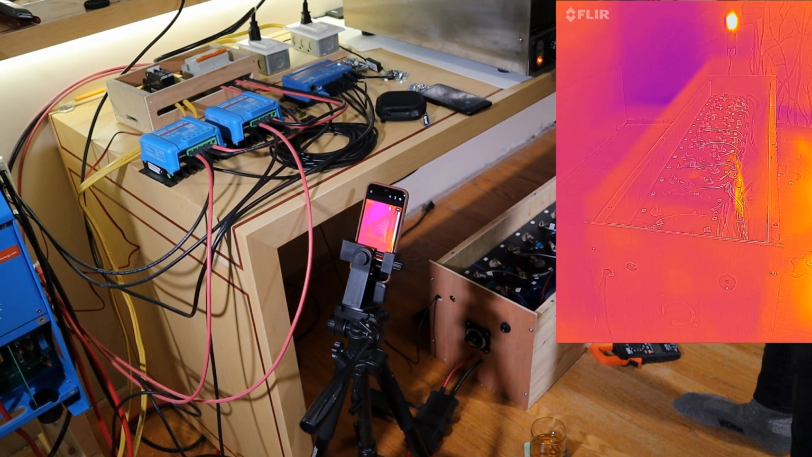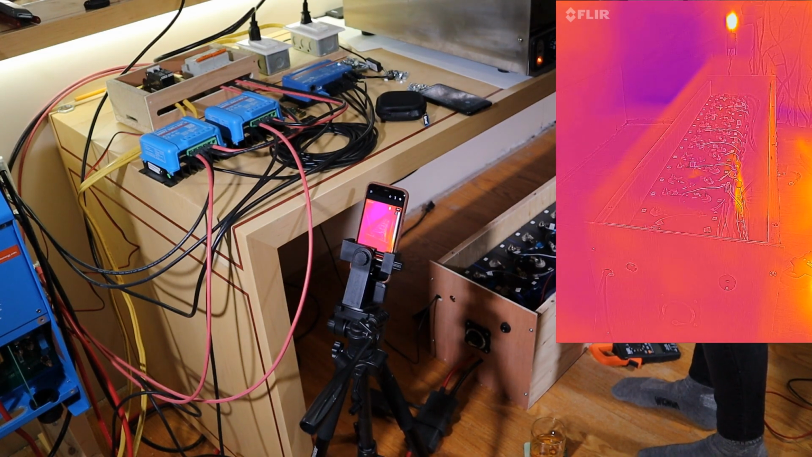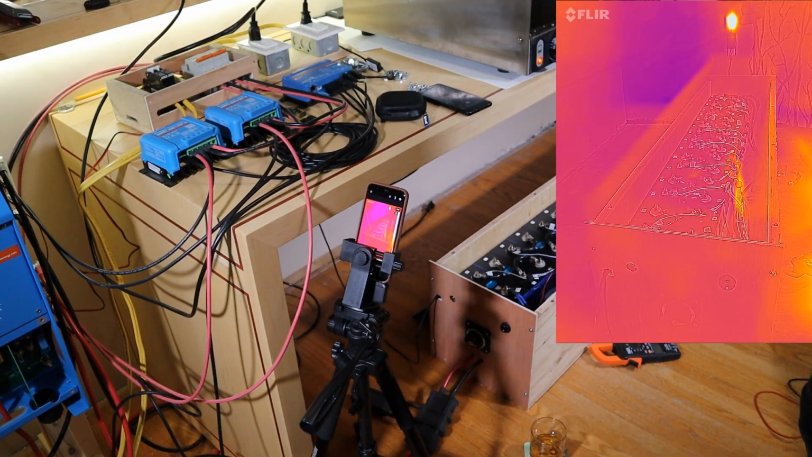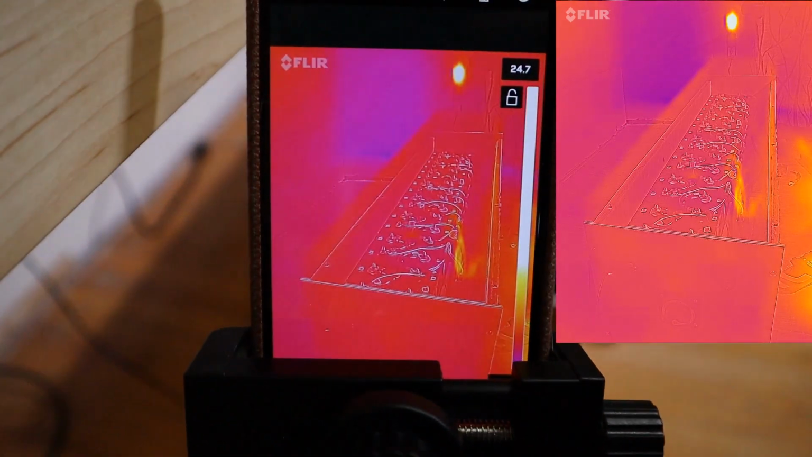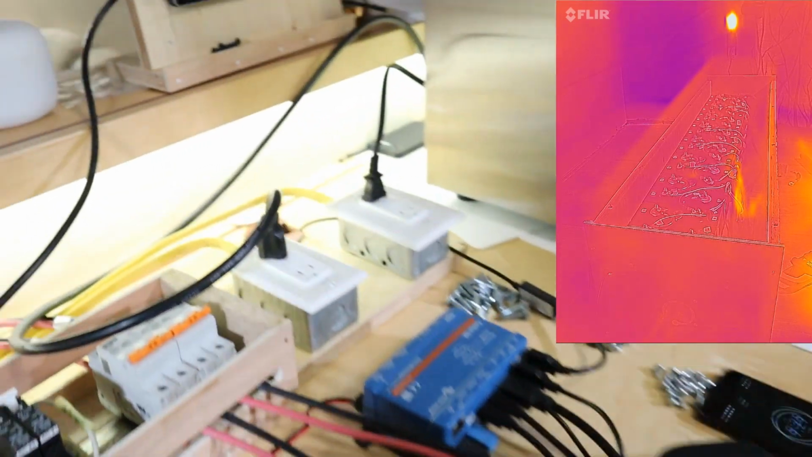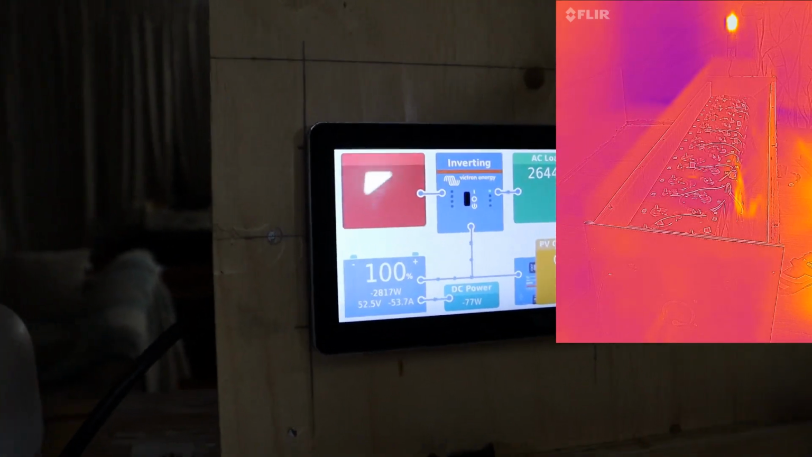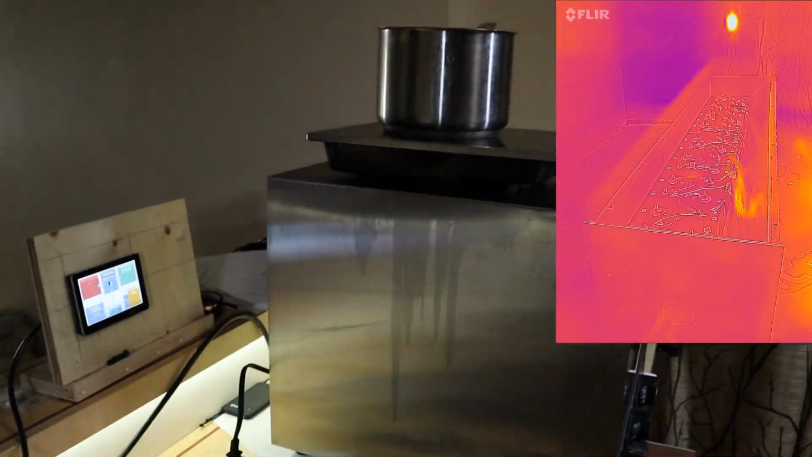$550, turning this on. Set power to 4. And starting the timer. Here we go. So it's showing really pink, but that's just because the current max temperature is 25 degrees. Currently drawing the 2,800 watts before, 54 amps, minus a little bit.